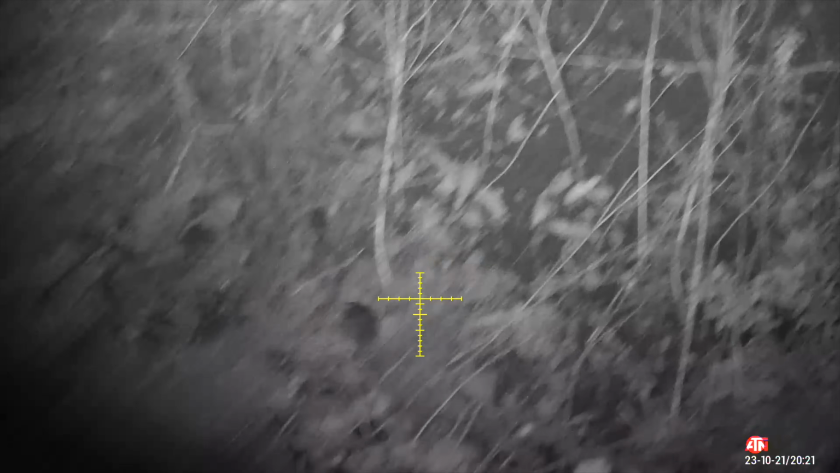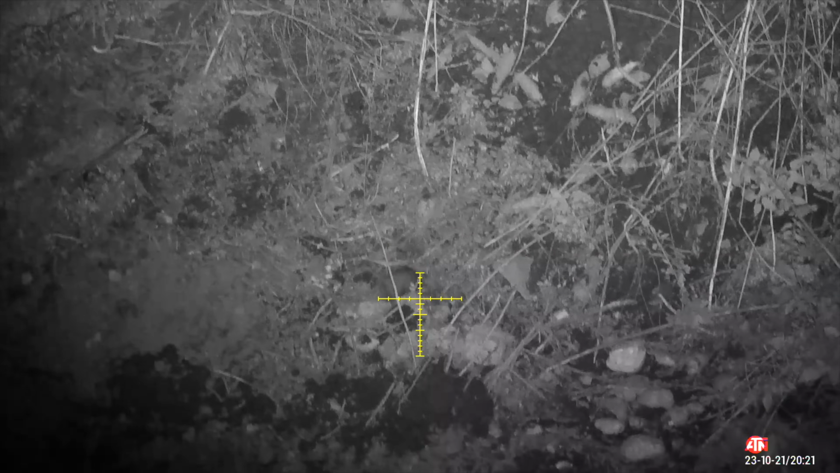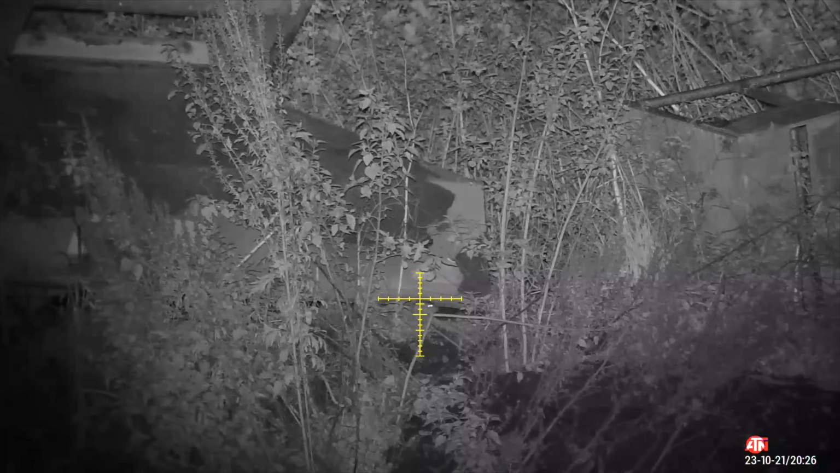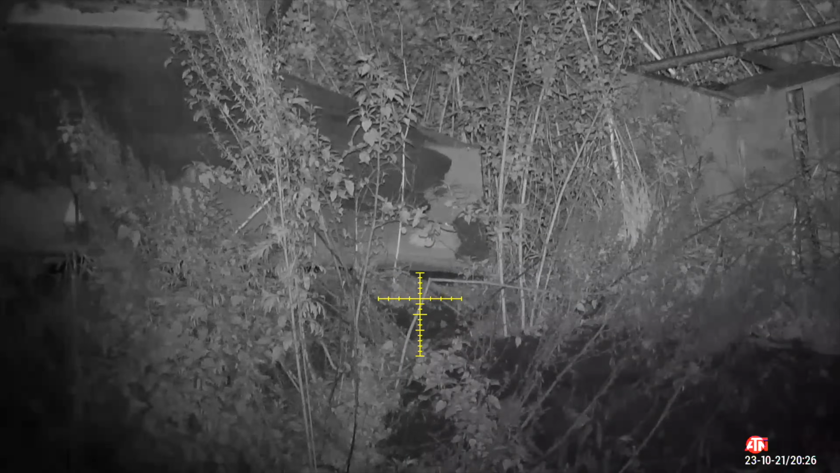We don't need to move forward, do we? He's out. What we've shot, what? Oh, perler.